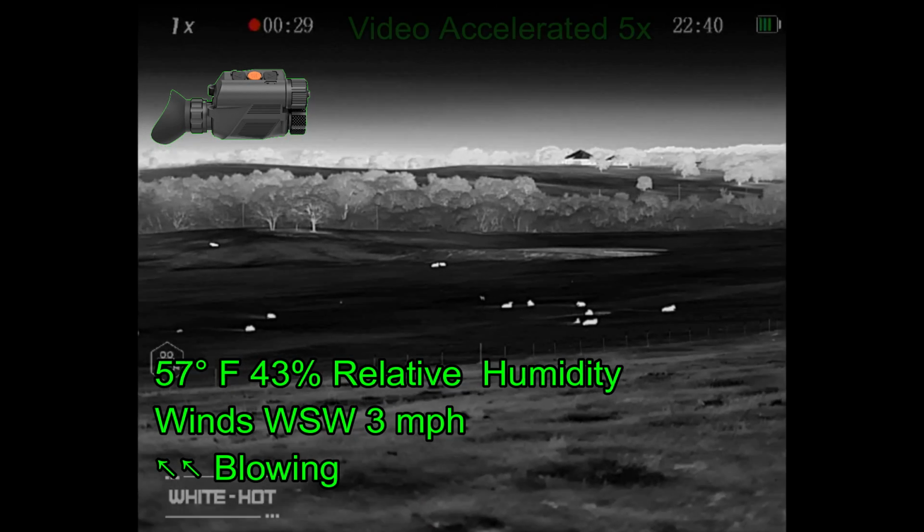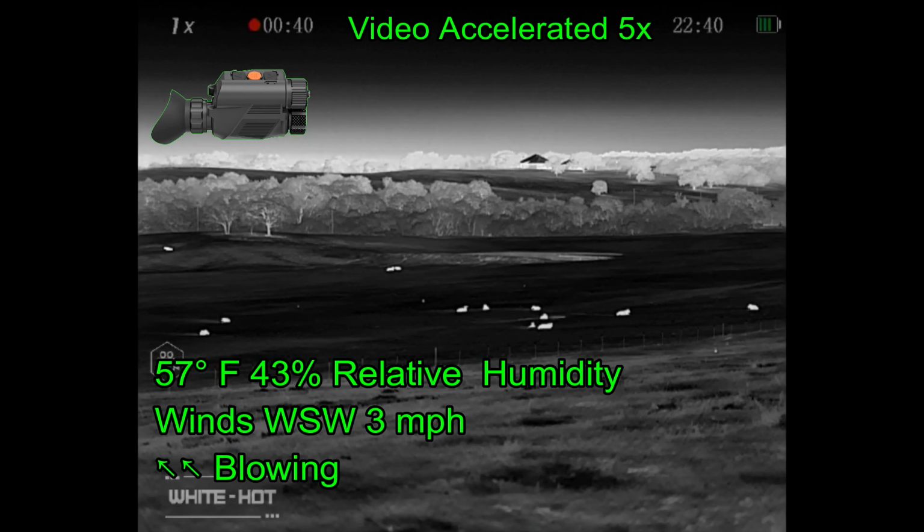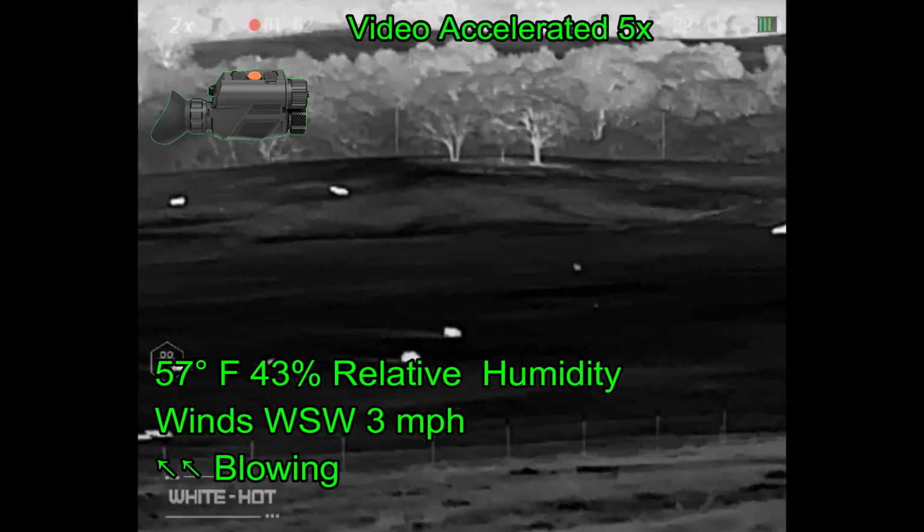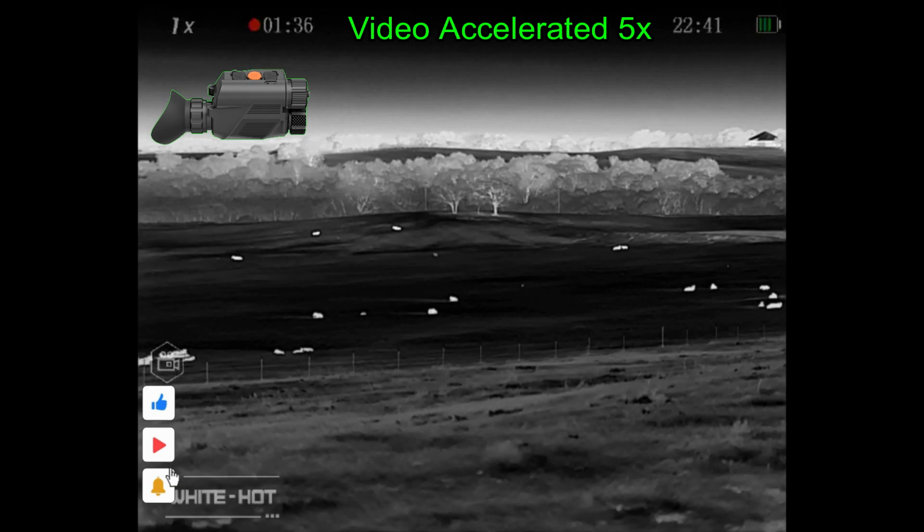The thermal conditions at this point are still pretty darn good as we see the coyote moving through the field, and I've sped up the video in order to get the coyote to move through the field faster as it's increasing the distance. And then I remember that I can zoom in the scope. Isn't that interesting?